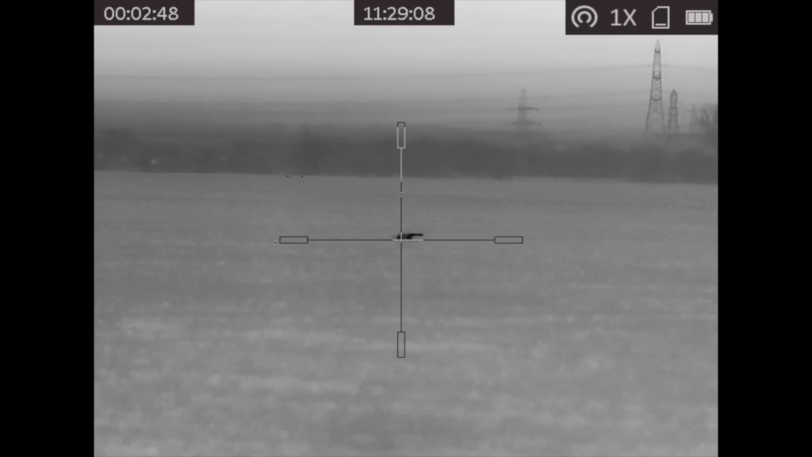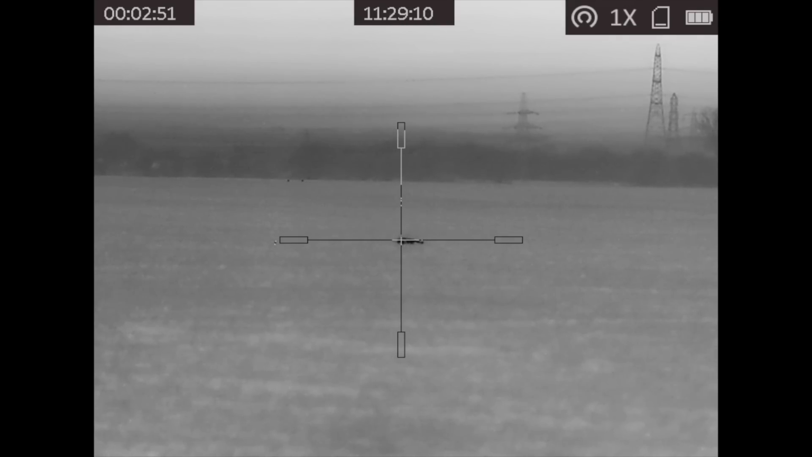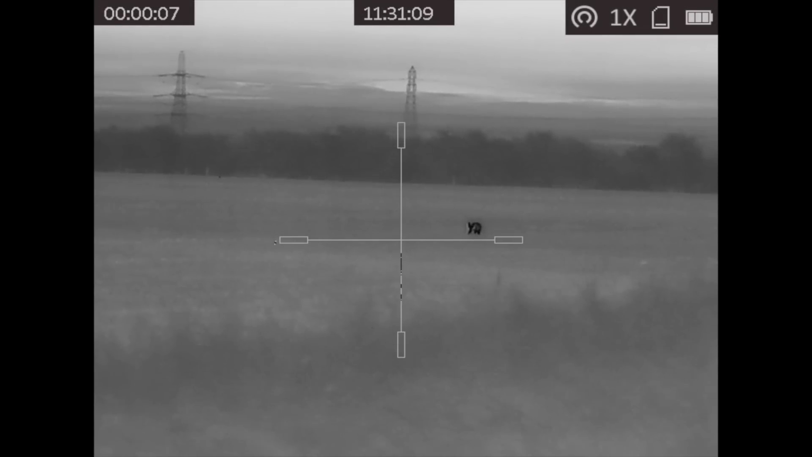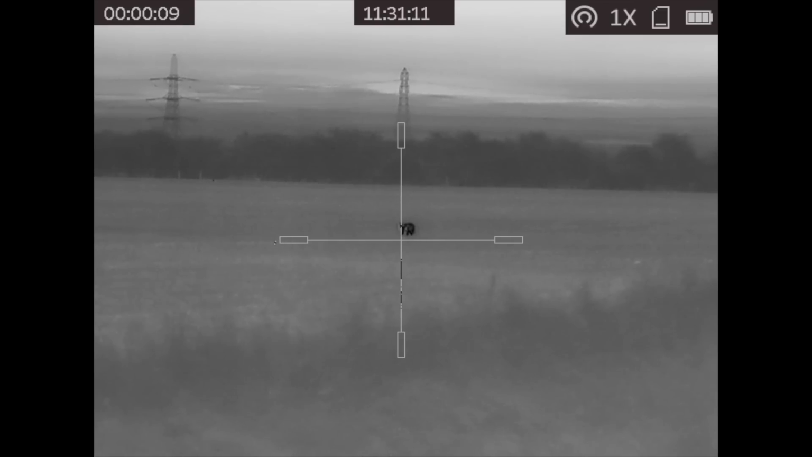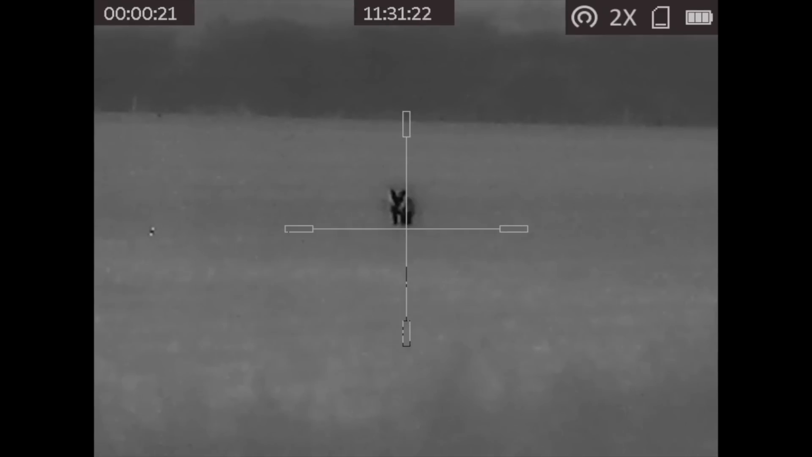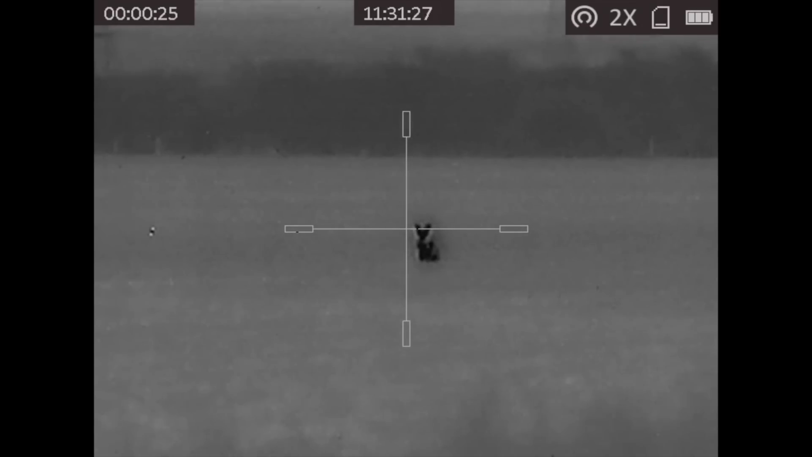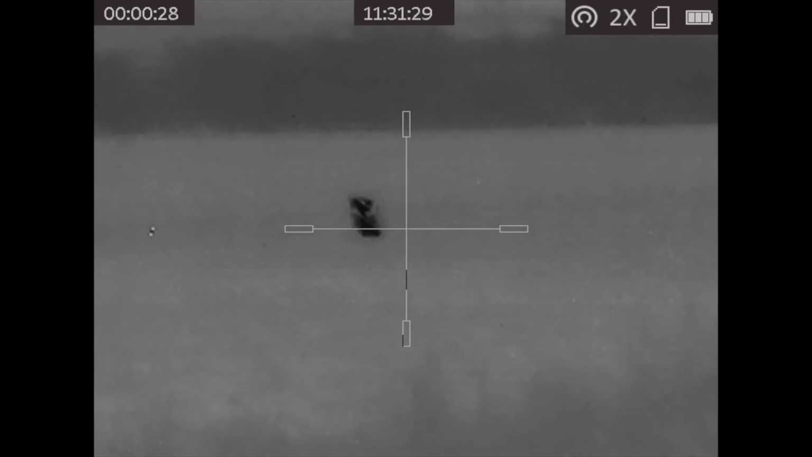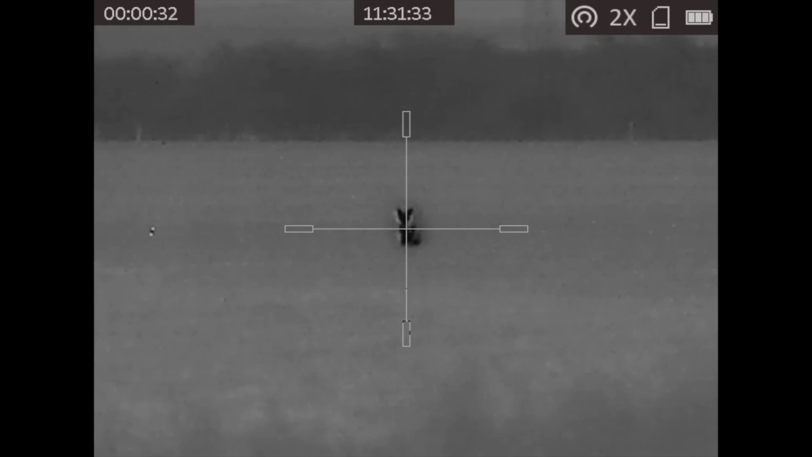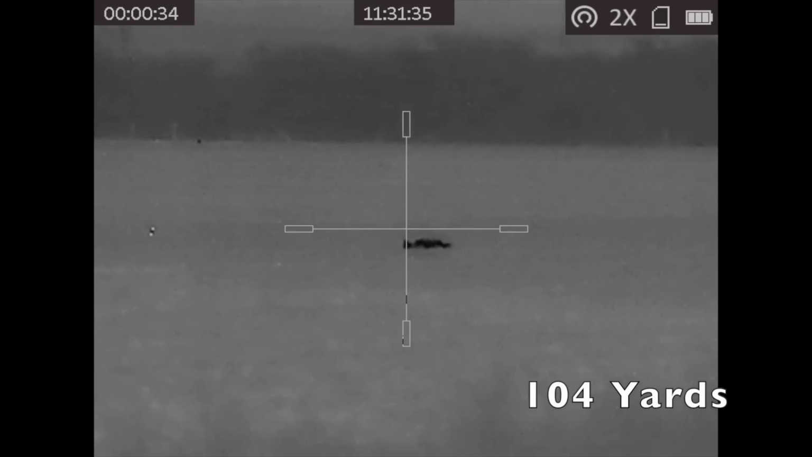It's 11:29. I turn round and start talking to Rick about just how well that one had come in, and all of a sudden I flick around with a thermal and see another fox making his way up the dike, much closer this time, and I'm pretty certain that he's already seen us here. But I hadn't cycled a bolt, so I'm quickly fumbling around trying to do it quietly, get ready and take the shot without zooming in on that one, and that one went down a little closer at 104 yards.